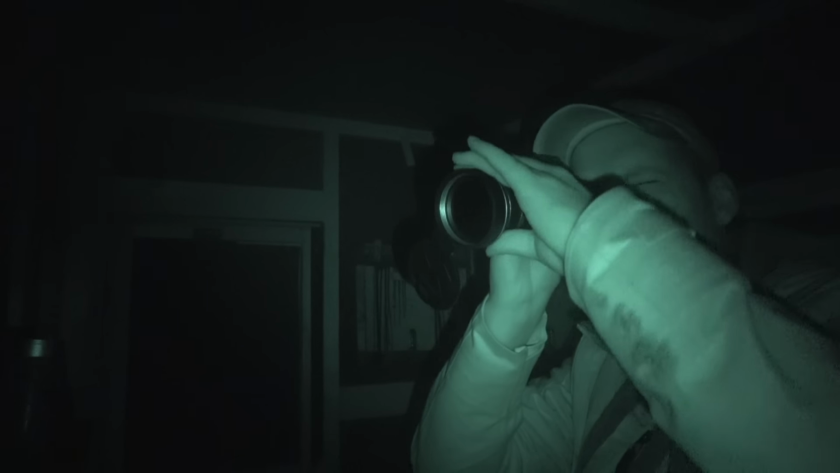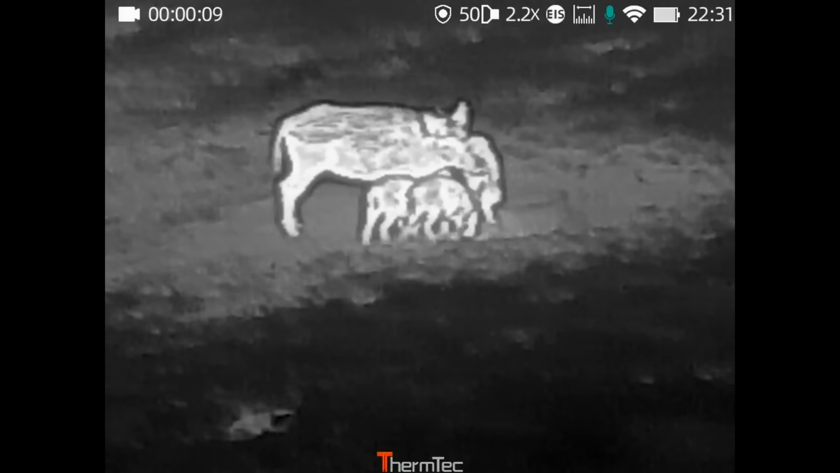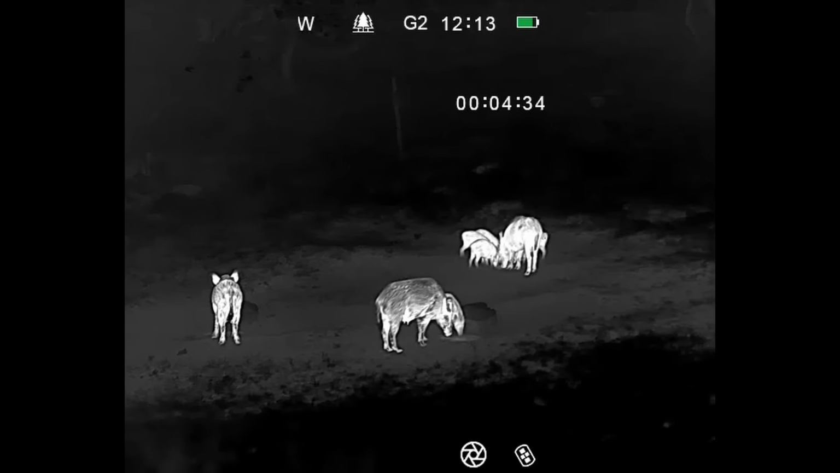The wild boar kept moving constantly. No clear shot. Either they were too close together, or they didn't present a safe angle. The waiting continued.